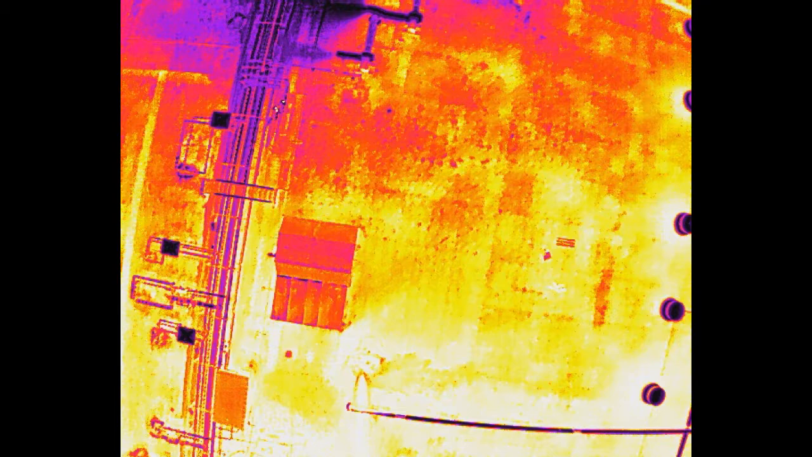The roof will heat up during the day, and then at the end of the day, when the sun comes off the roof and the ambient air temperature cools about 15 degrees, then the surface of the roof starts to cool, but the areas where there's entrapped moisture, the water acts as a tremendous insulator, and it holds on to that heat. So the areas where there is entrapped moisture will appear as hot spots.